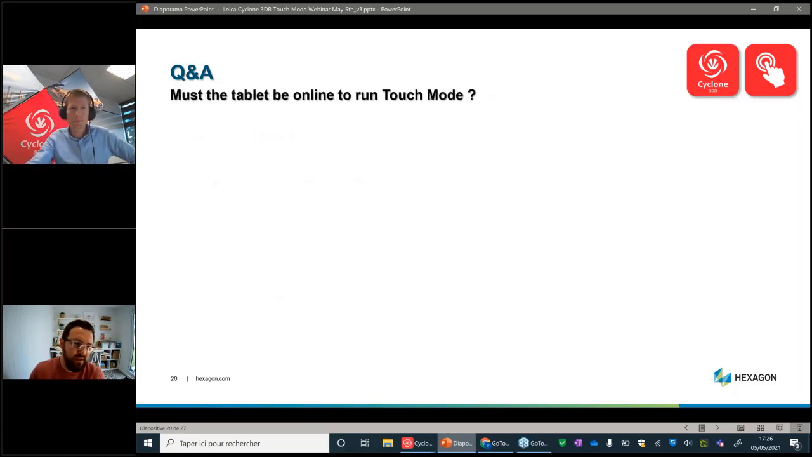Okay, thank you. So this came up again. We had that asked. I don't know what we said in the webinar to allude to the fact that we might need a web connection, but that came up a couple of times from different people. So must the tablet be connected or online to run touch mode? Obviously, people might be out on site and not have that connection. So can we just clarify that? Because as far as I'm aware, there is no requirement for an online connection.